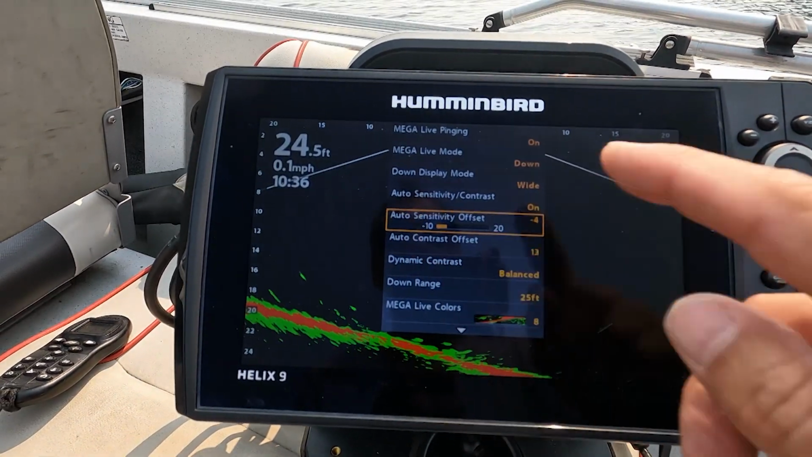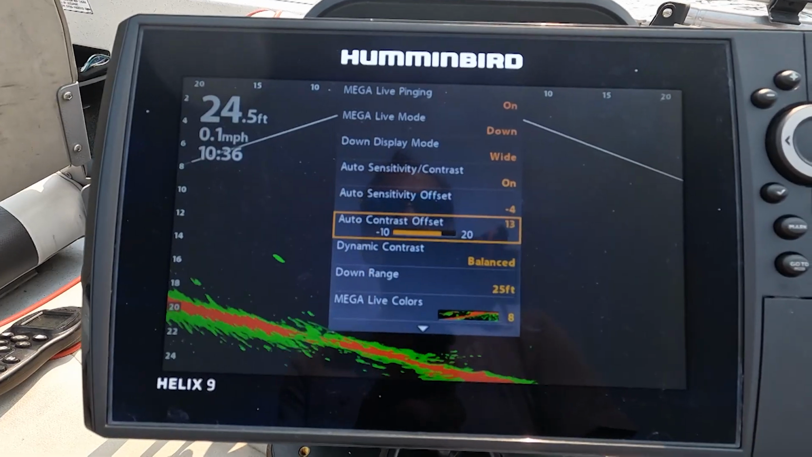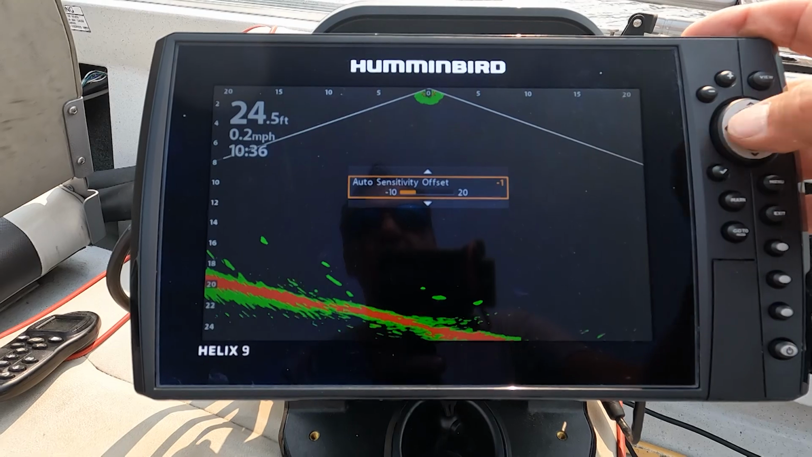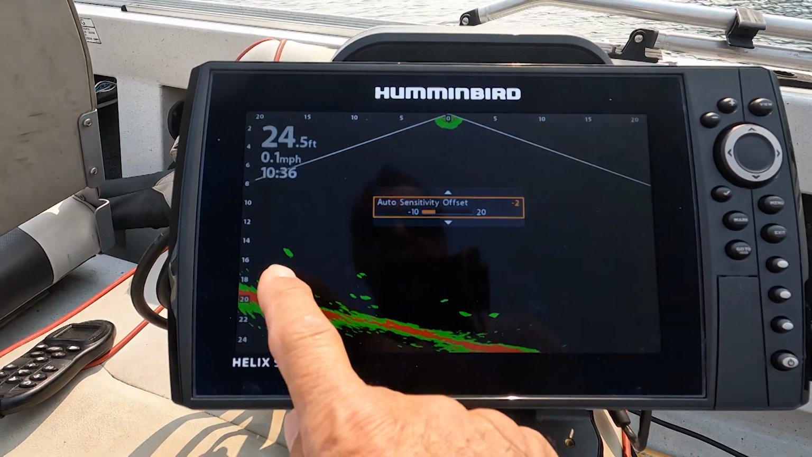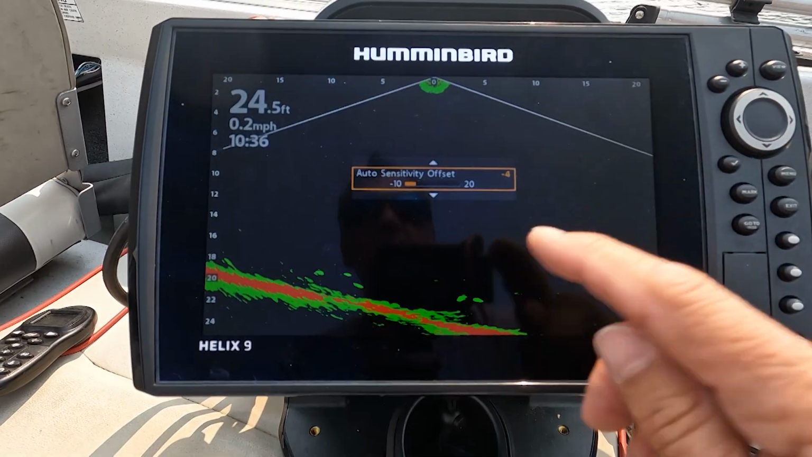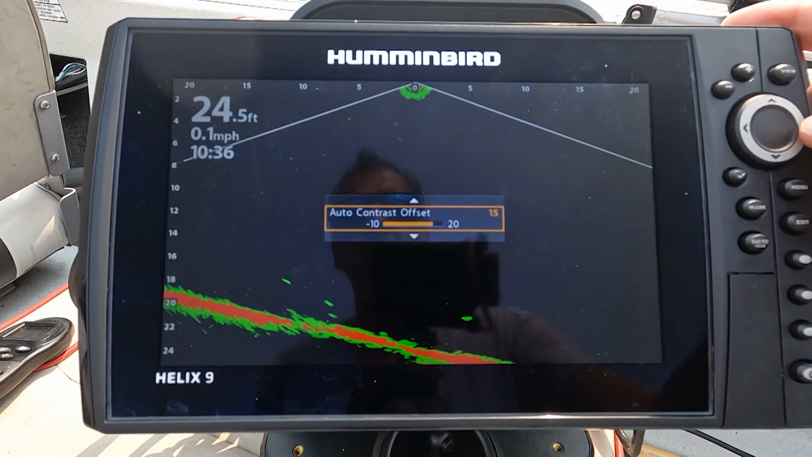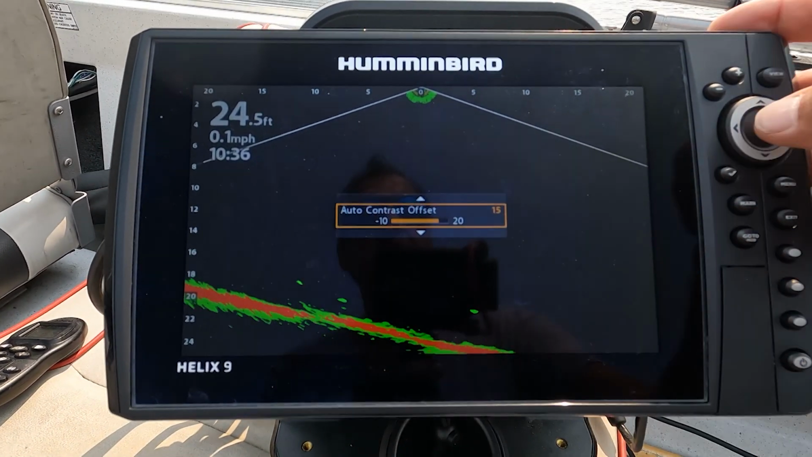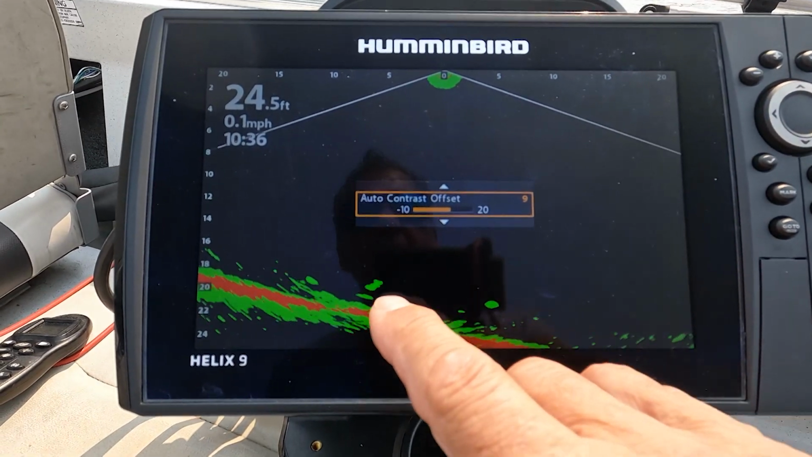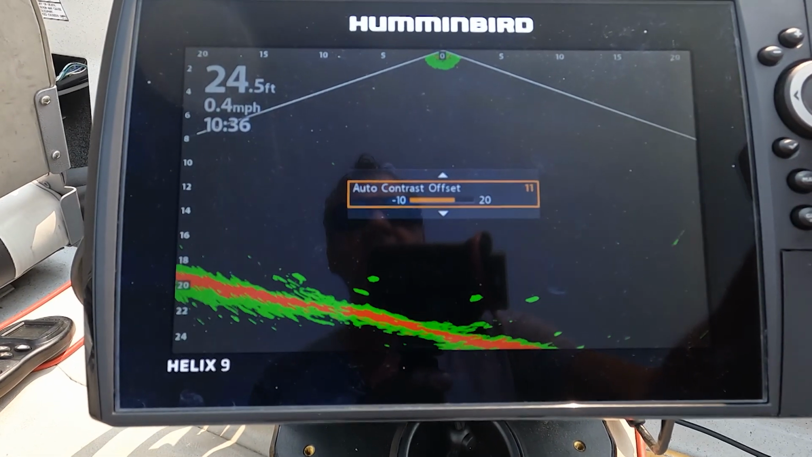Normally I have my auto sensitivity offset at -2 and my auto contrast around 12. If you go too high here, if I keep it at -2, it's not bad, but I get a little bit more static. So I like this one just a little bit lower, so I'm only seeing the fish. And then with my auto contrast, if I tweak it up a little bit, then I only see fish. If you go down low, you can probably see more fish, like there they are, but you get a lot more static again. So just play with those and get it dialed in until you're comfortable.